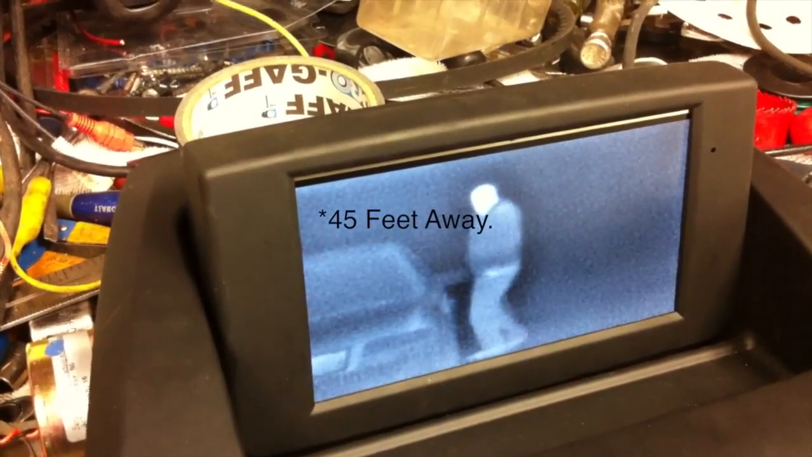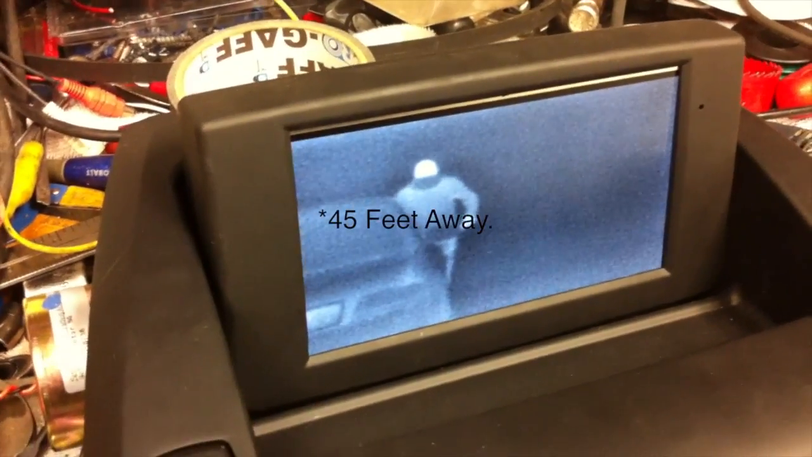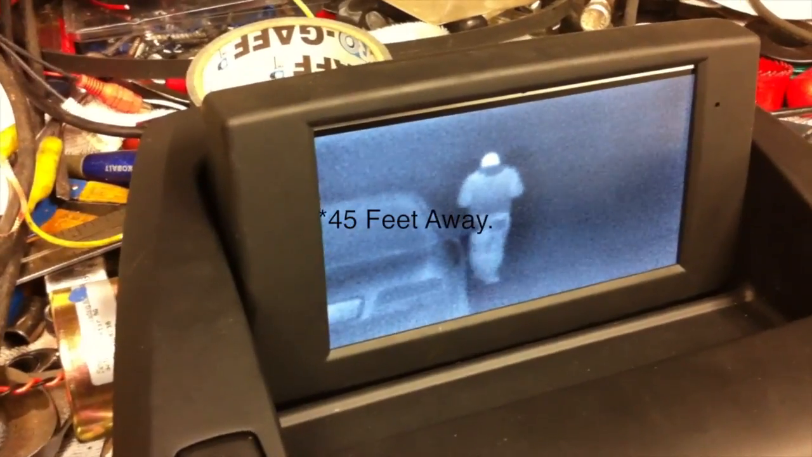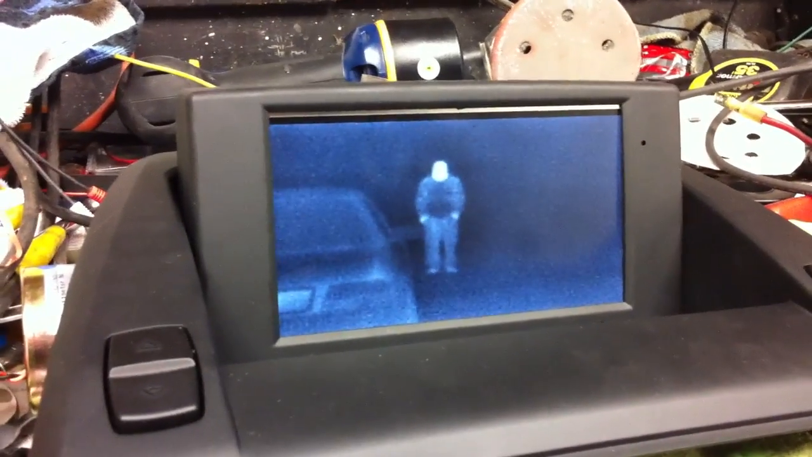We did some measurements here, found out that at about the back door of the Audi where it's parked, that is 25 feet away. Where he's standing is about 25 feet away from the actual camera. Further to that, if he goes all the way out to the back where there's a garage door, you can see he is 81 feet away from the source of the camera. So it's going to be really, really nice for pedestrian detection in town, which is going to be great.